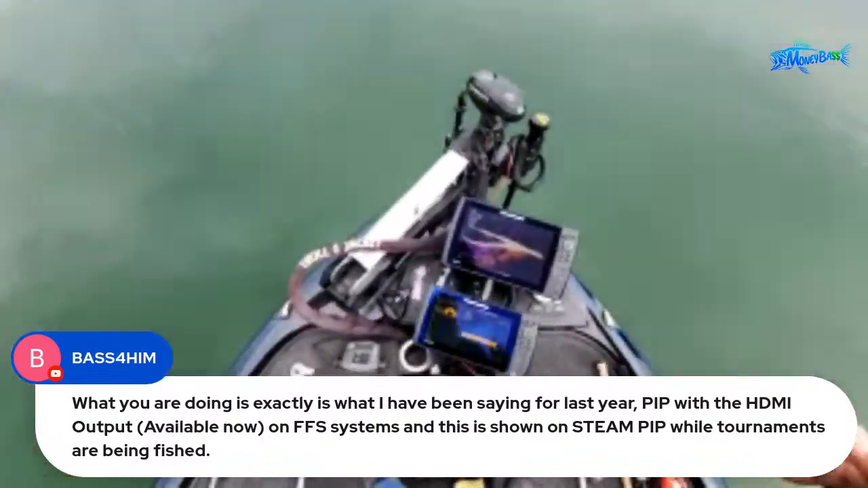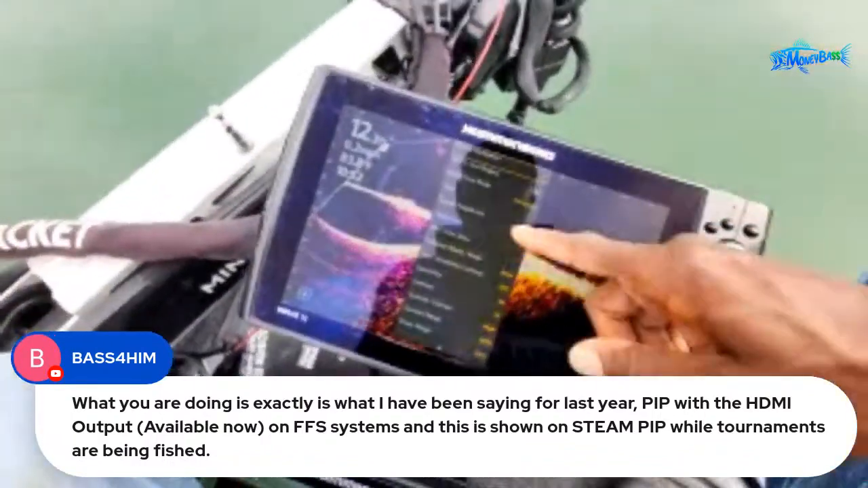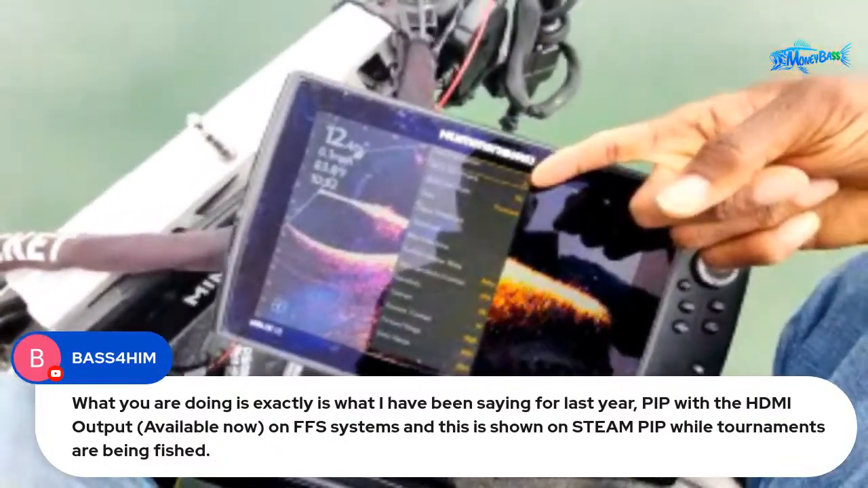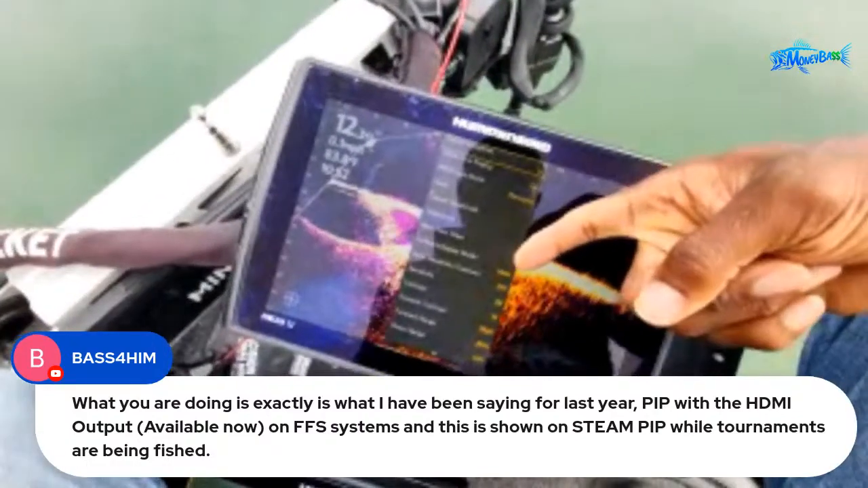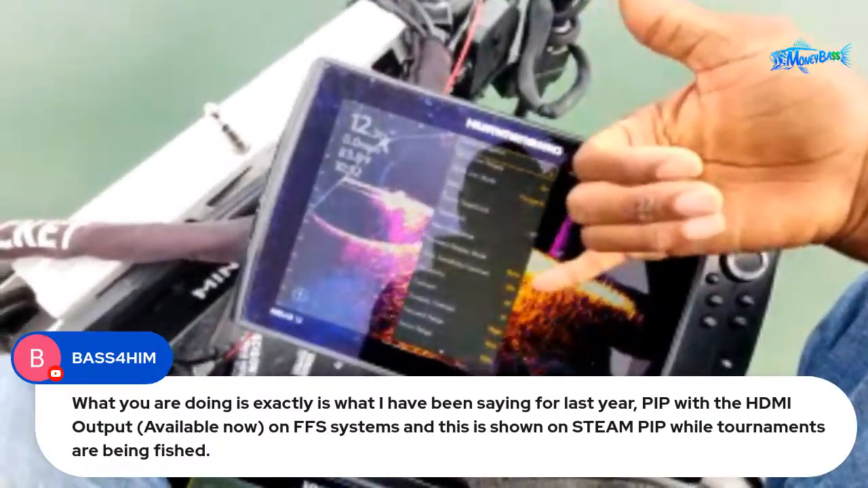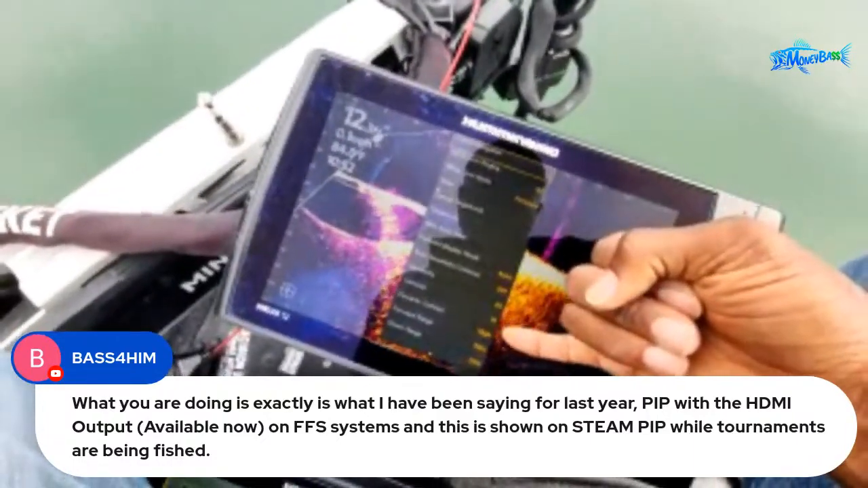A lot of people want to see the settings. Let me go ahead and just show you that real quick. If I just go into menu, then you can see how my settings are right here. Pinging on, I have it set in forward mode. All of this good stuff is what you want to see. So I have it on auto. Auto sensitivity is off. I have my sensitivity on 20, contrast 14.